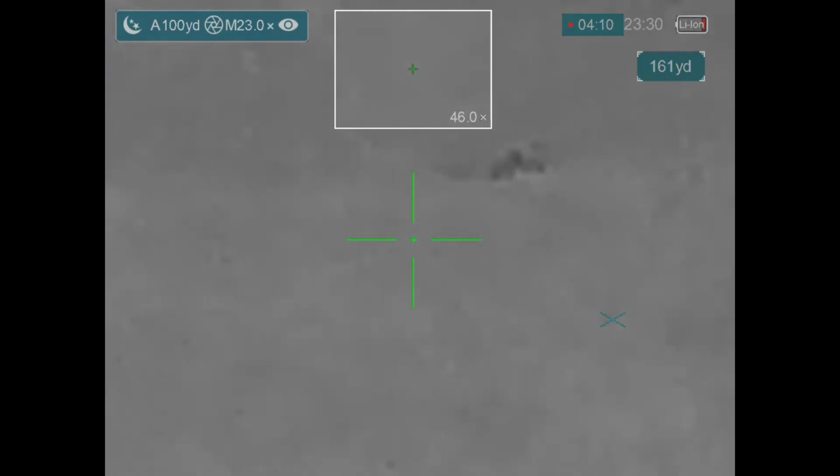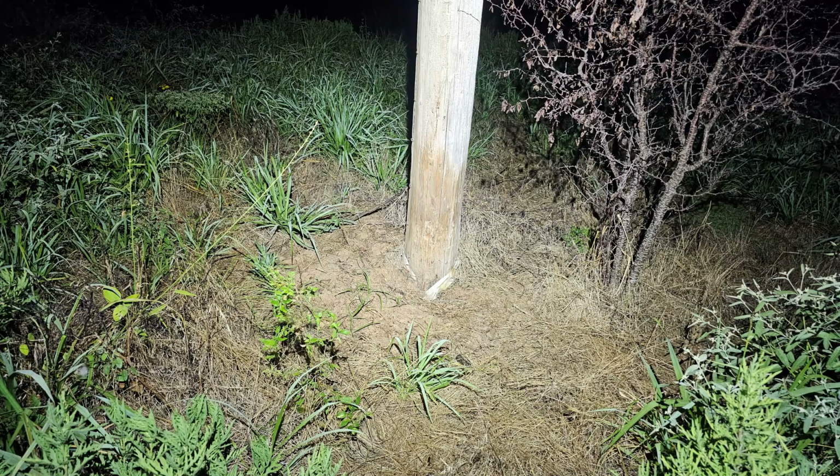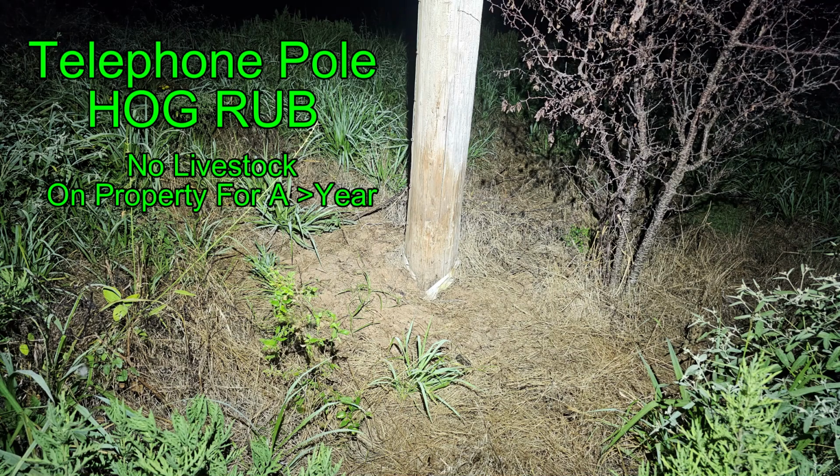Well, where they are right now is next to this telephone pole, and this telephone pole has rubs very low on the pole, and they look like hog rubs to me. This field hasn't had cattle in it for a while, and cattle rubs tend to be much higher on the pole. The pole isn't rubbed up there, it's rubbed down low, so it looks like this pole's seeing some hog action.